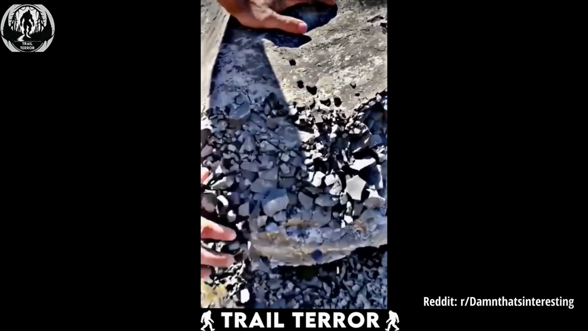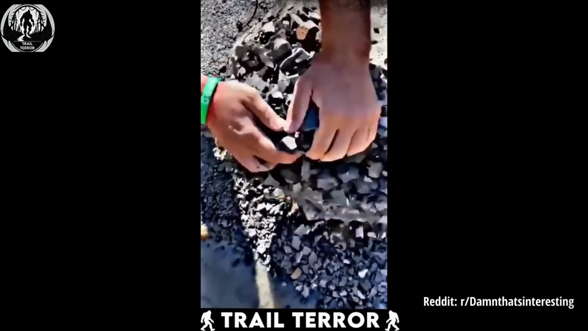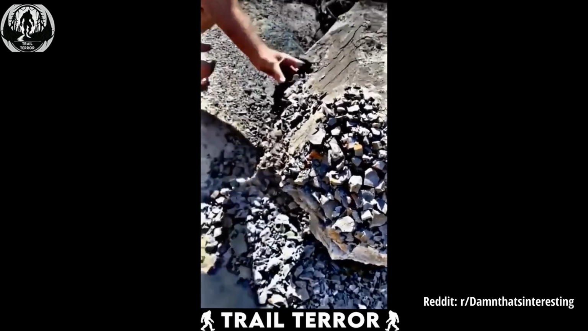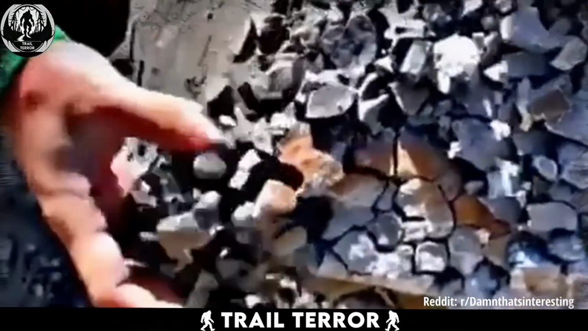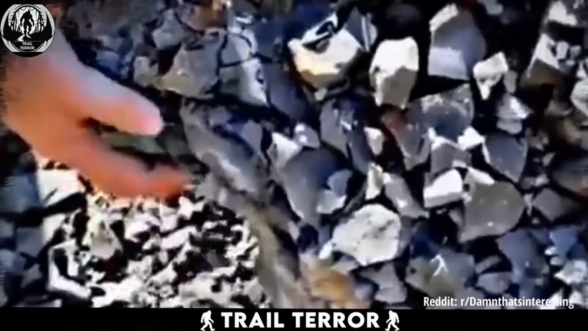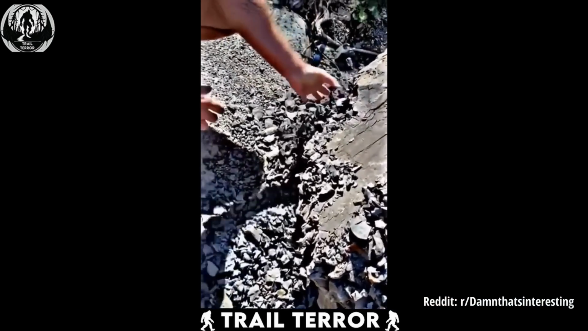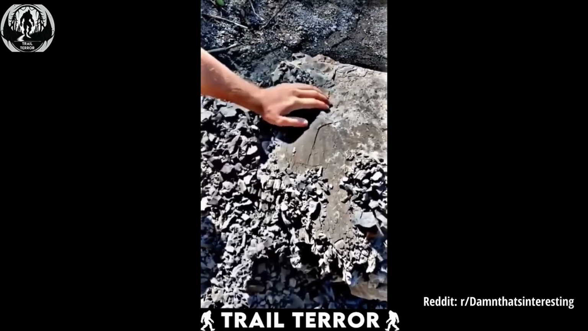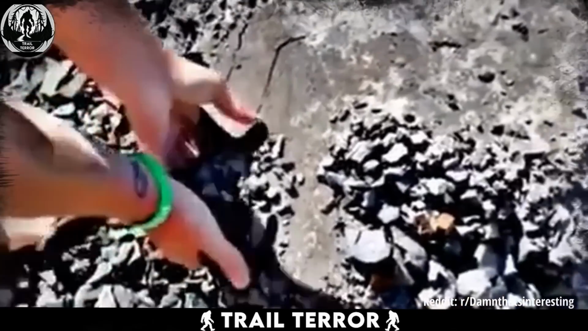In this intriguing video, we encounter a bizarre type of rock that, when touched, crumbles into smaller pieces, like a giant Lego set. We see a man gripping this massive stone, and with the slightest pressure, it effortlessly transforms into a pile of tiny rocks. At first glance, it looks like your typical large stone, but beneath the surface lies a network of these miniature formations that turn to dust with a gentle touch.